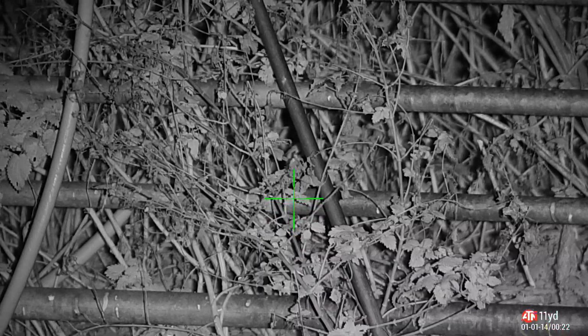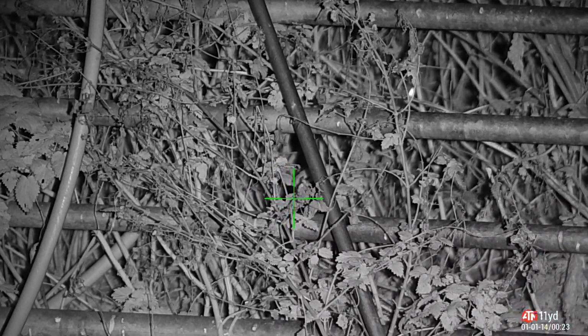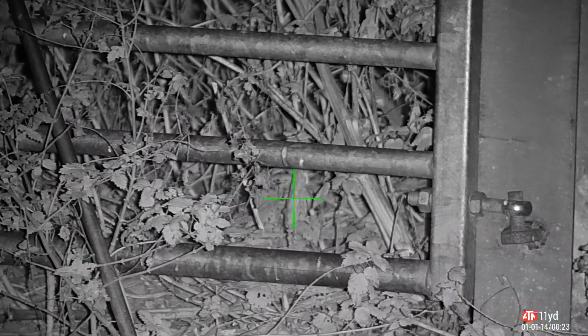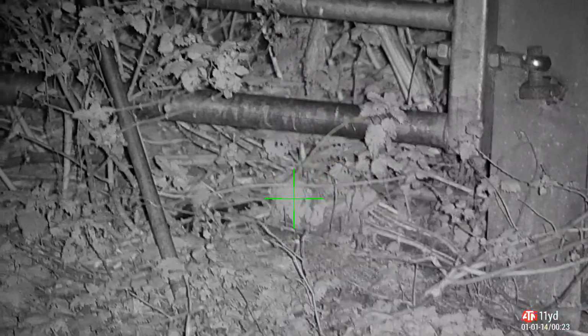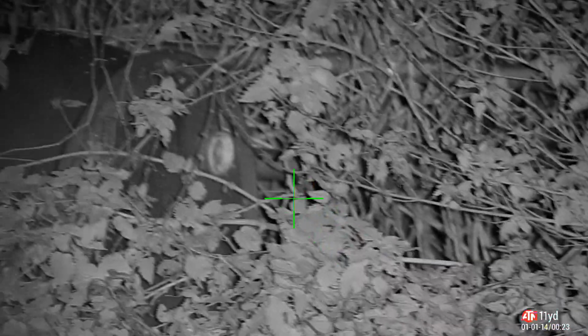Back over by the nettles and the sharp things. Spotted this on the thermal. I can see him just through the gap. High body shot. Wallop. This buddy runs off. I thought he ran off there, but when I stuck my grabber in there, there was a body to be found. Up and down like a horse's drawers.